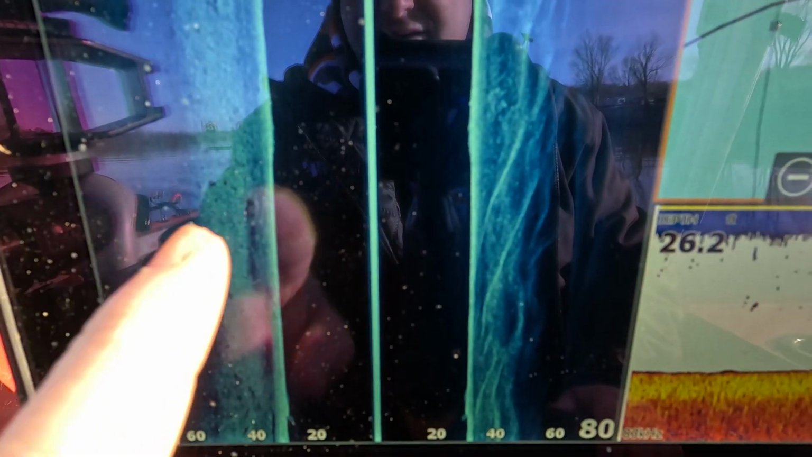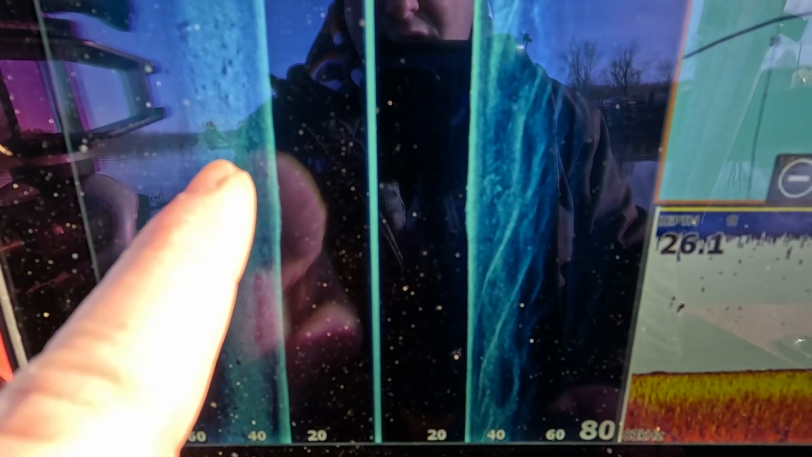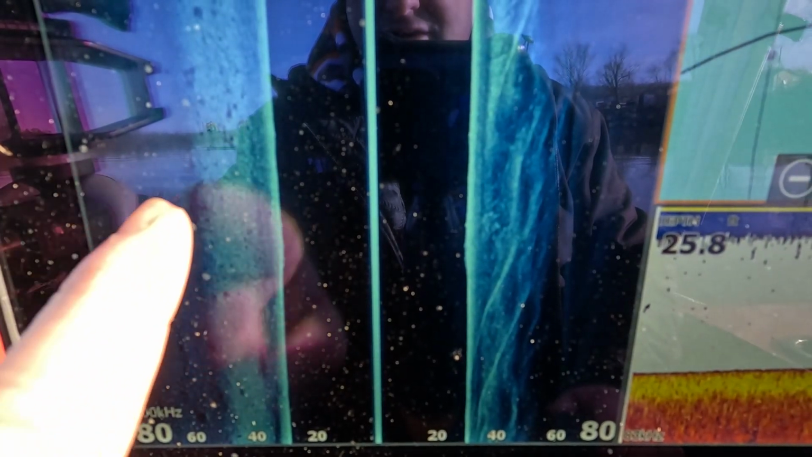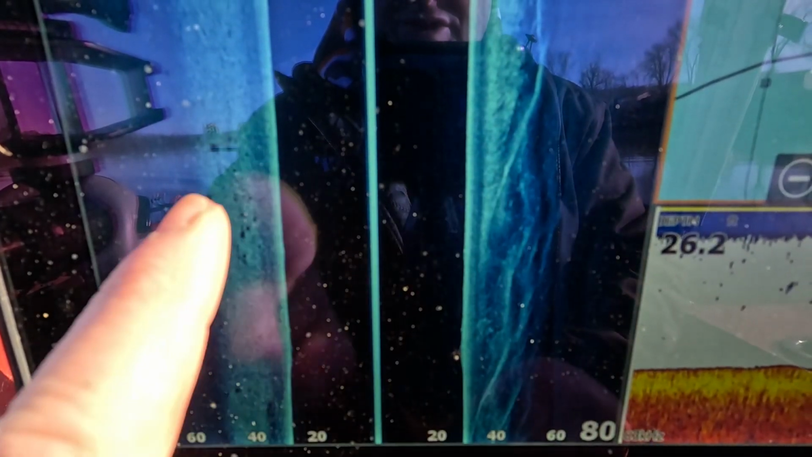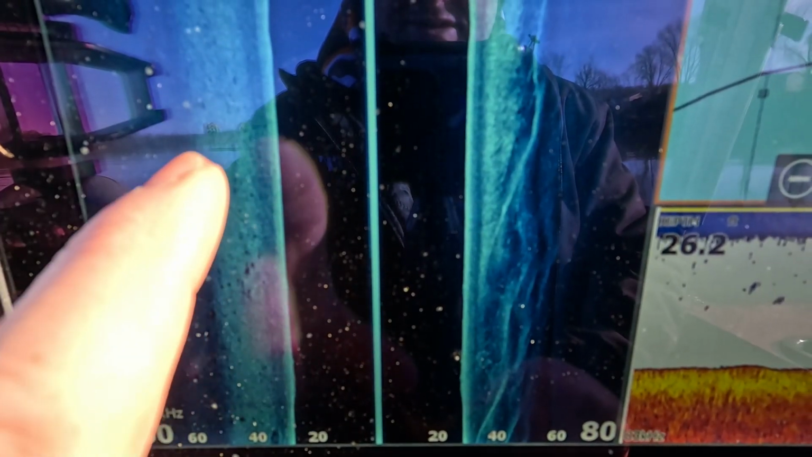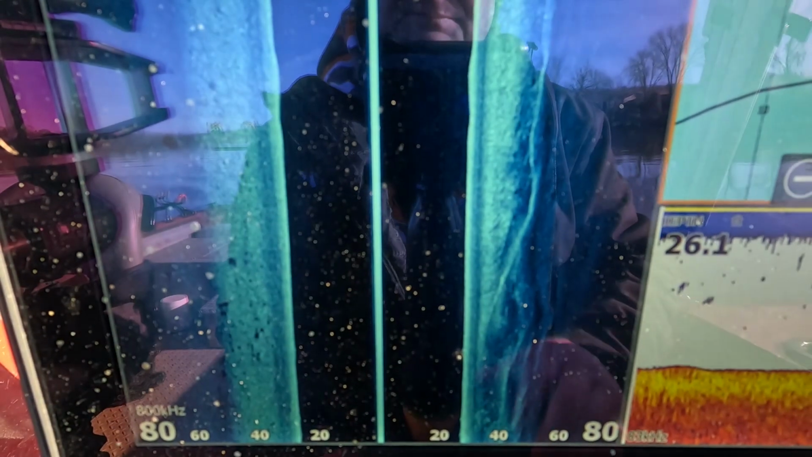And then it smooths out right here, but you can see where this comes and it's real bright, and then it gets darker right here. This is that trough or the belly of the ledge, and then this would be the deepest area, and then it would be flattened off out here.